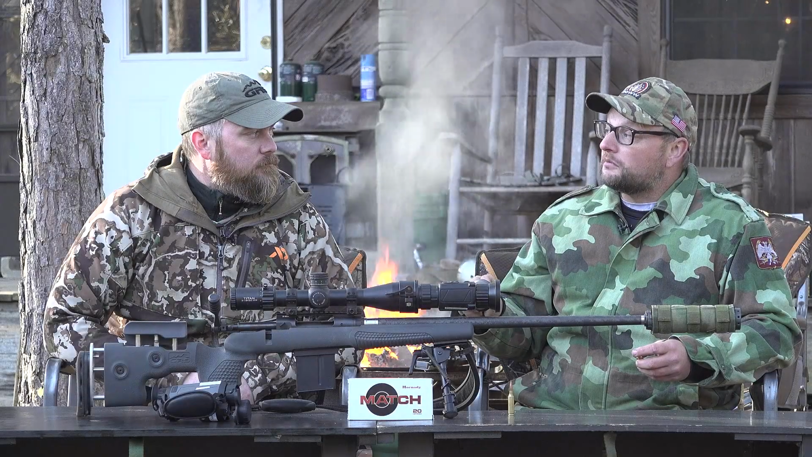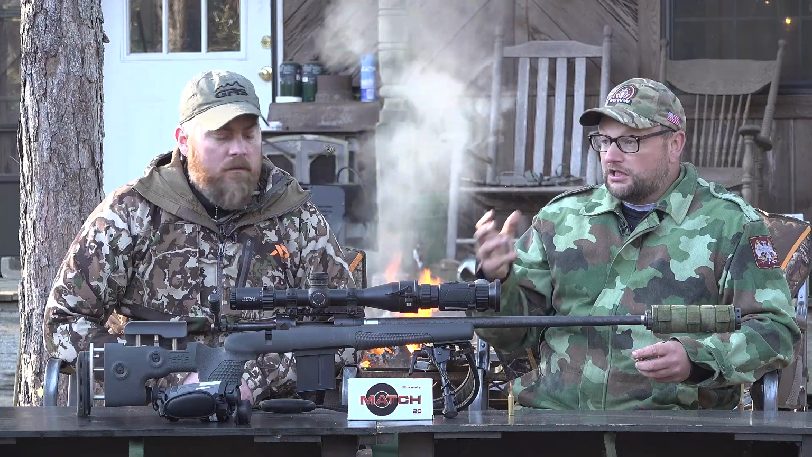But we got out to the edge of the field, and sure enough, we knew by the heat signature that it was definitely a hog. And that's also why it's very important to have a good thermal, Oscar. Yep, for sure. Because you need to be able to identify the animal properly. You do not want to shoot the wrong animal. That not only makes us look bad as hunters, it's also illegal, which is not good.